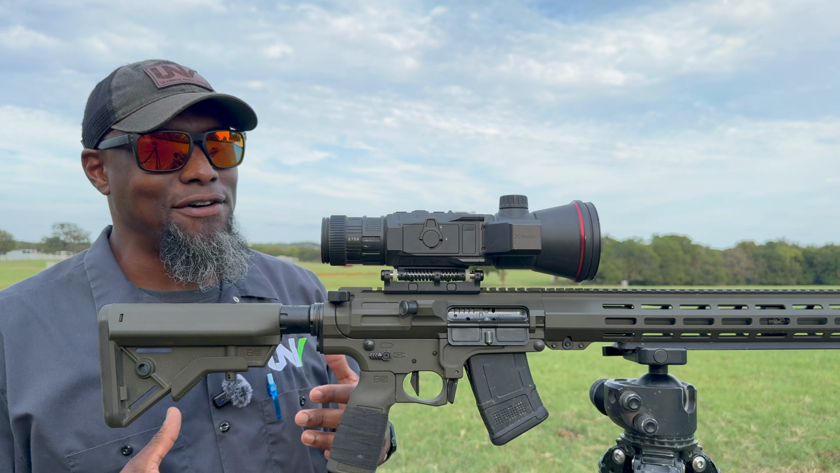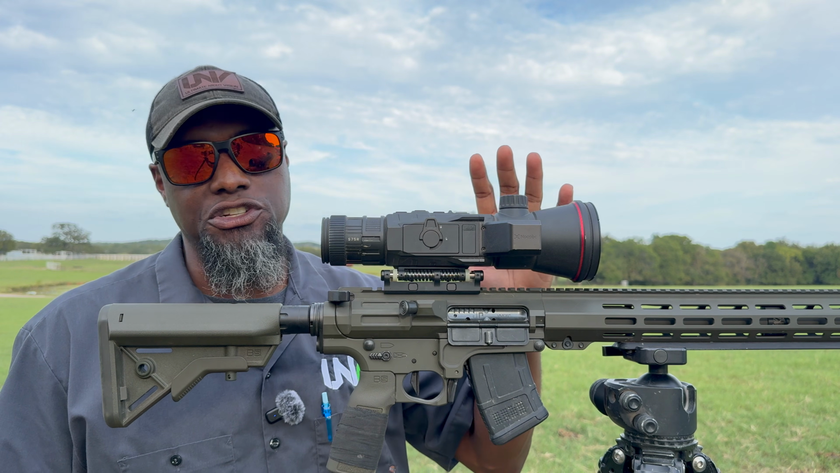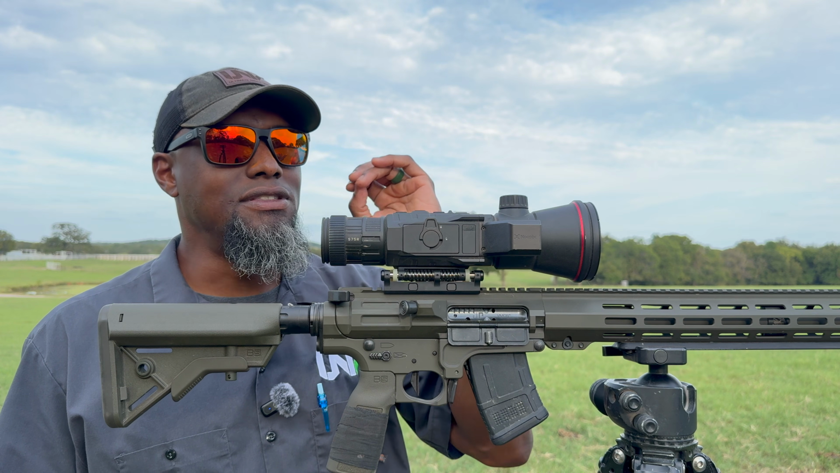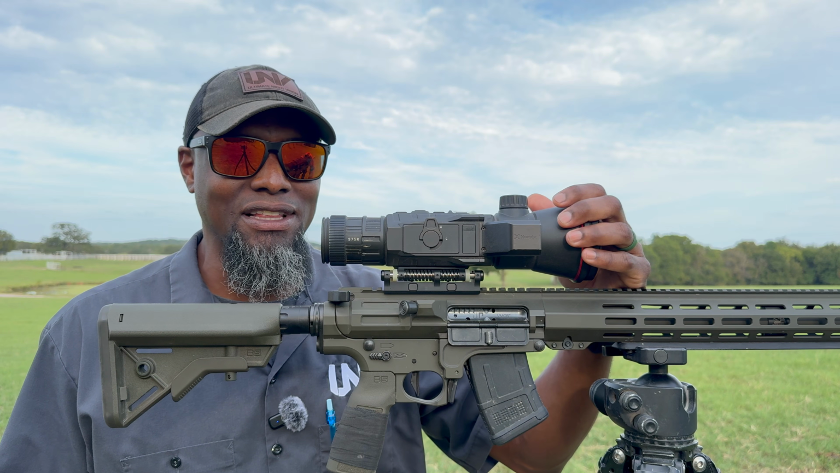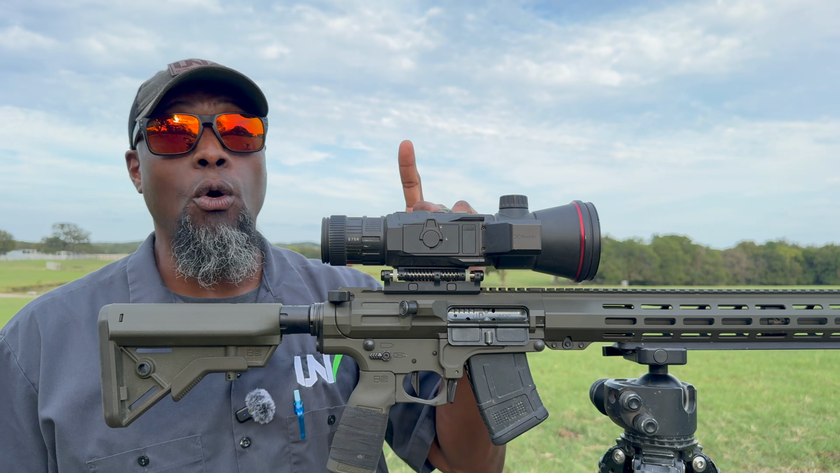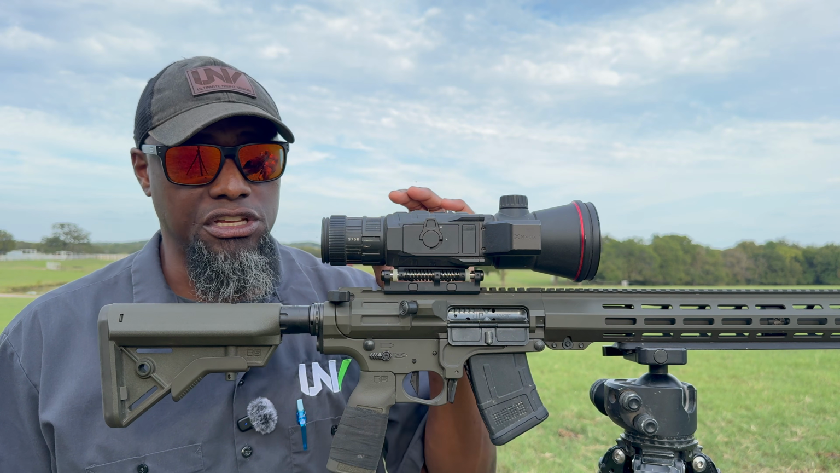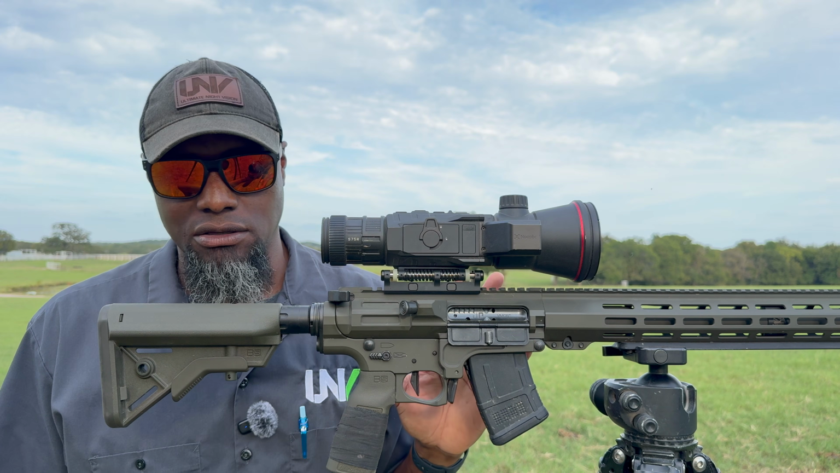Again, folks, if you have any experience with the RH50R, you're gonna see the same features. It looks identical. I cannot stress that anymore. There's nothing different between this and the RH50R. It's the 75mm lens and the sensor. But I will say this, I'm giving you guys a fair warning right now. This is not a light optic. It's still a heavy bastard, all right? We're looking at nearly 3 pounds, all right?